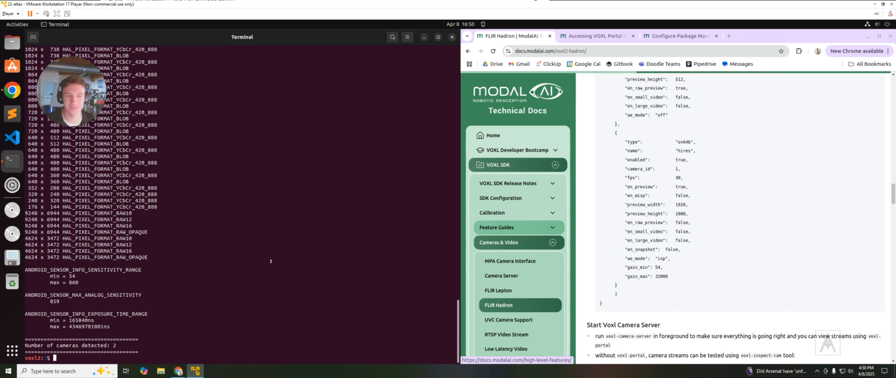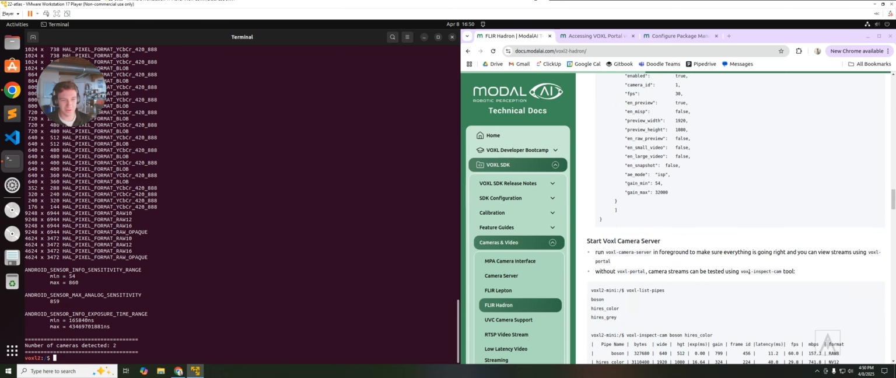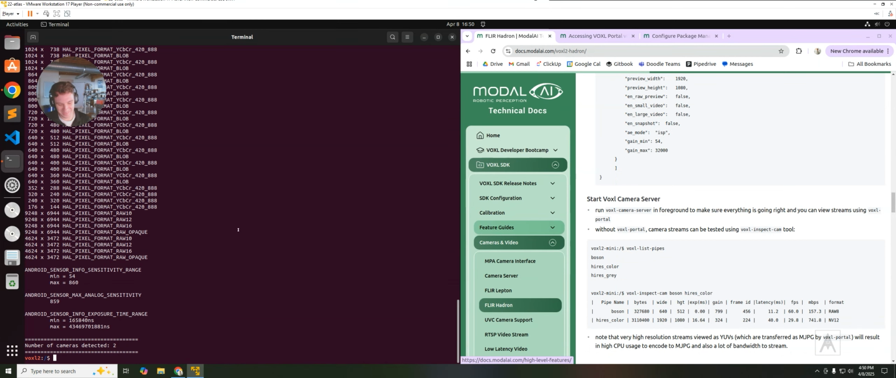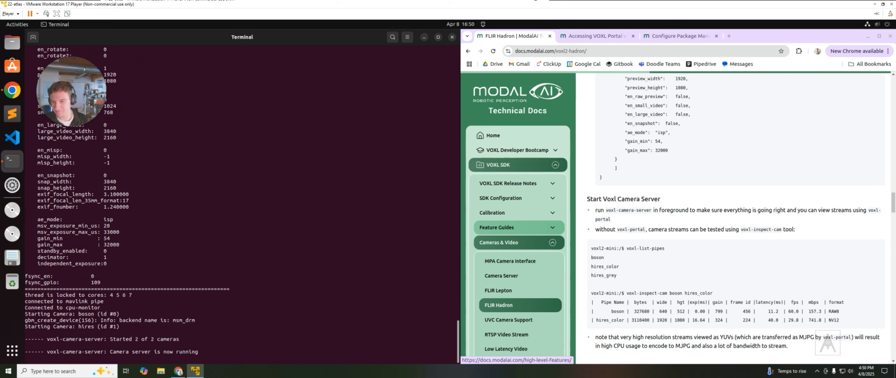They chose me to make this because they know that I talk to the common folk. See, your camera server.conf is your camera server configuration, just in case anybody didn't know that. We're gonna run voxl-camera-server. There we go. Started 2 of 2 cams.